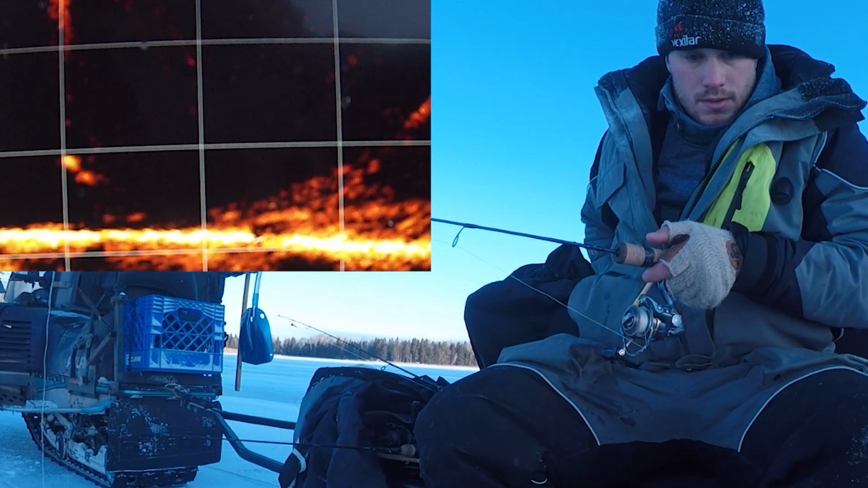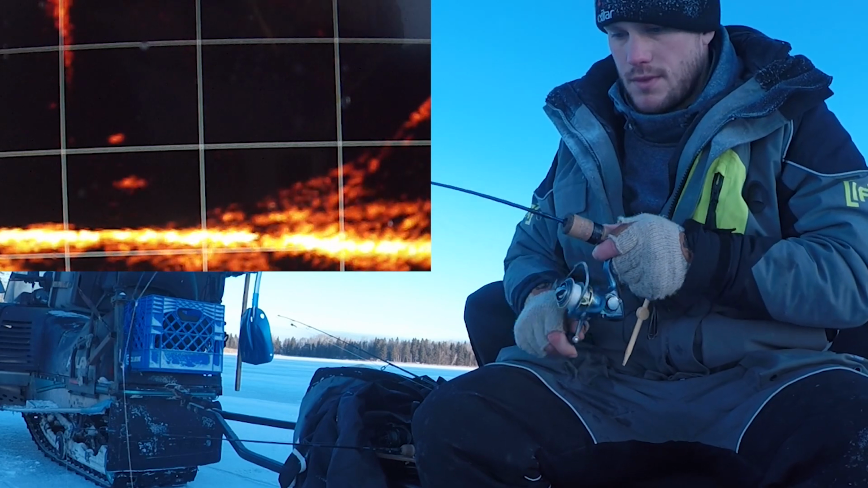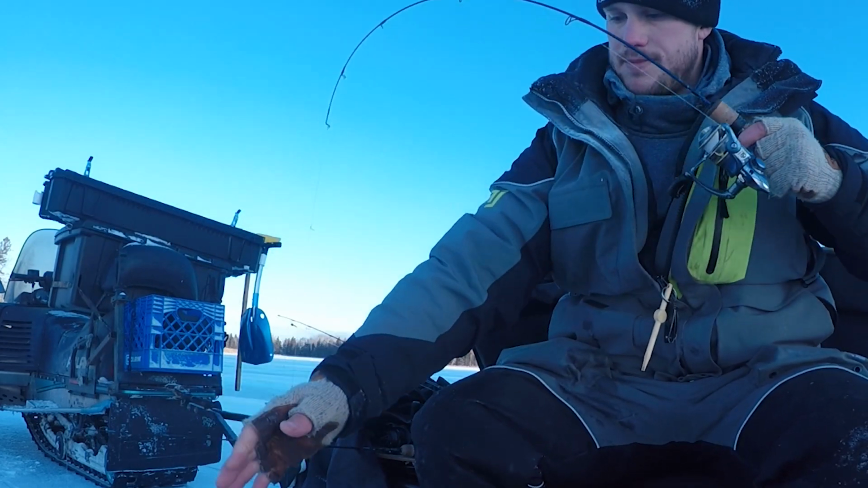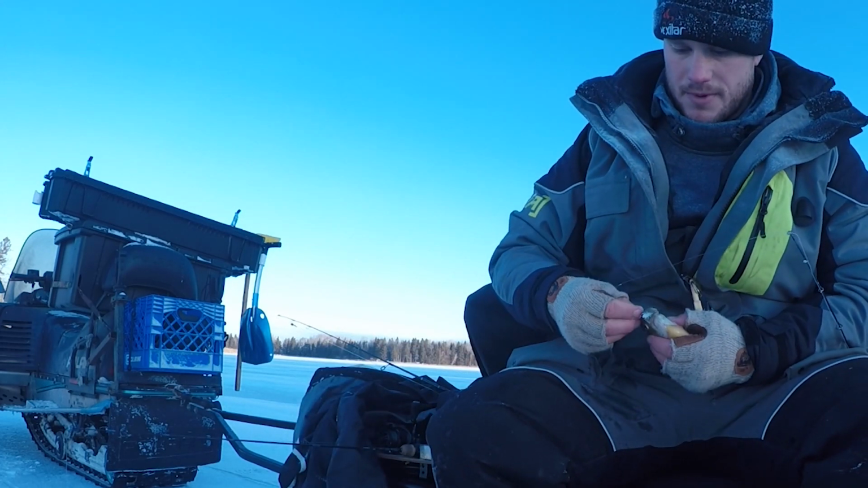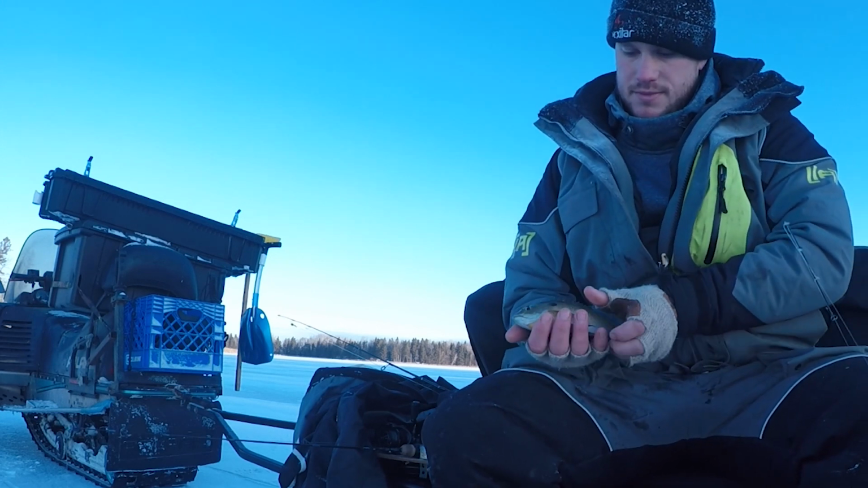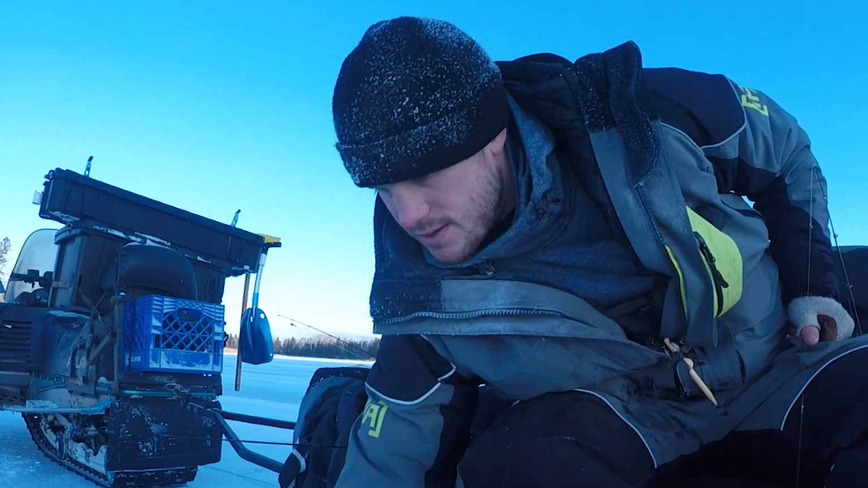Little one, I think. This one doesn't feel quite as big. Maybe, oh, I was just gonna say, maybe a bluegill, just by how it came up off the bottom and then started doing those circles like bluegills do. Awesome. Nice gill. Super fun. So that was kind of a fun little flurry to start the morning.